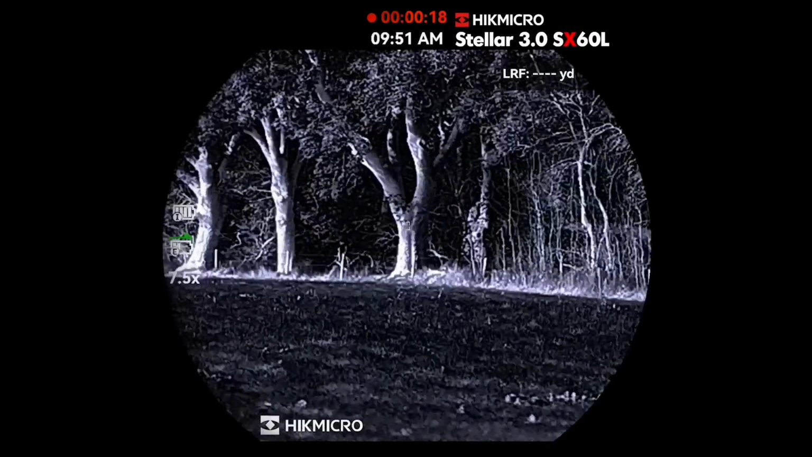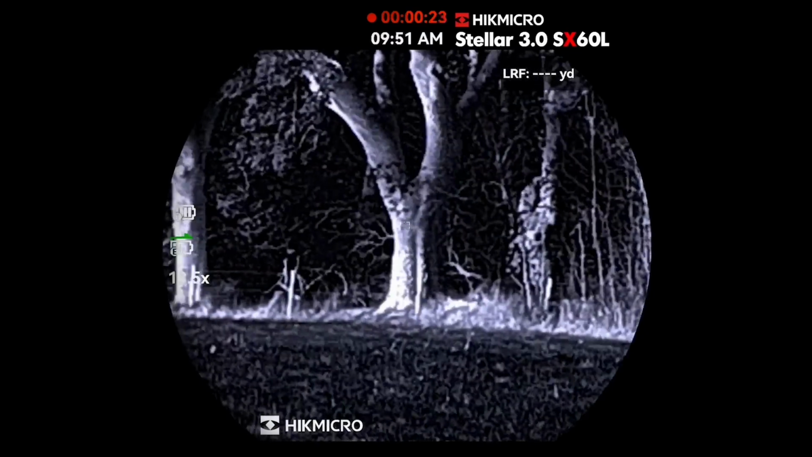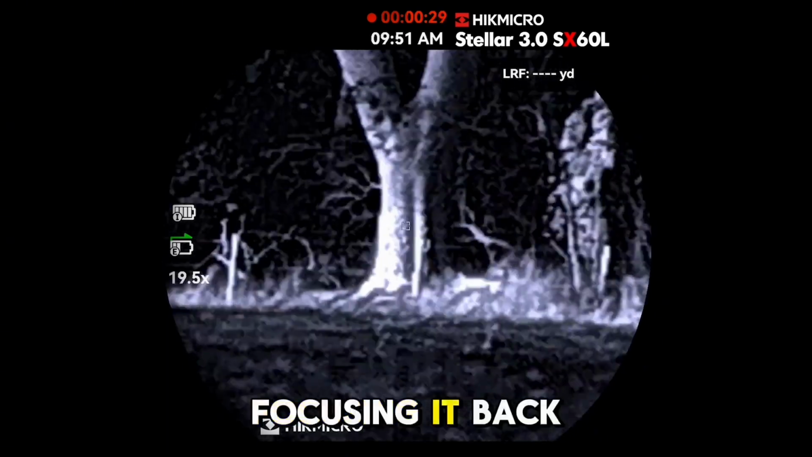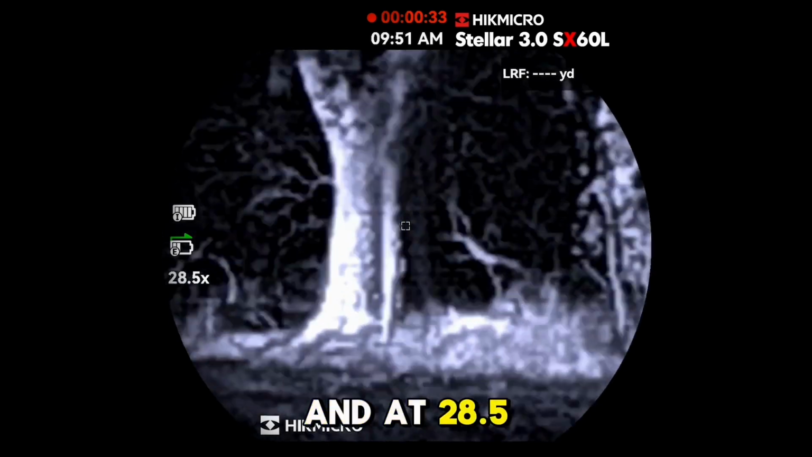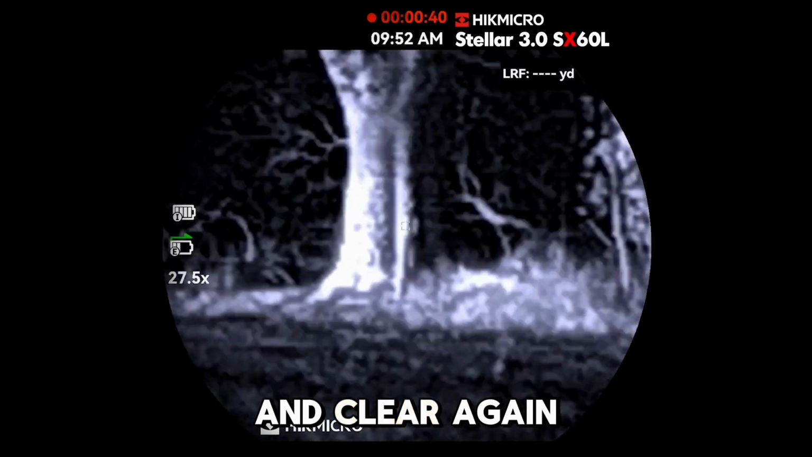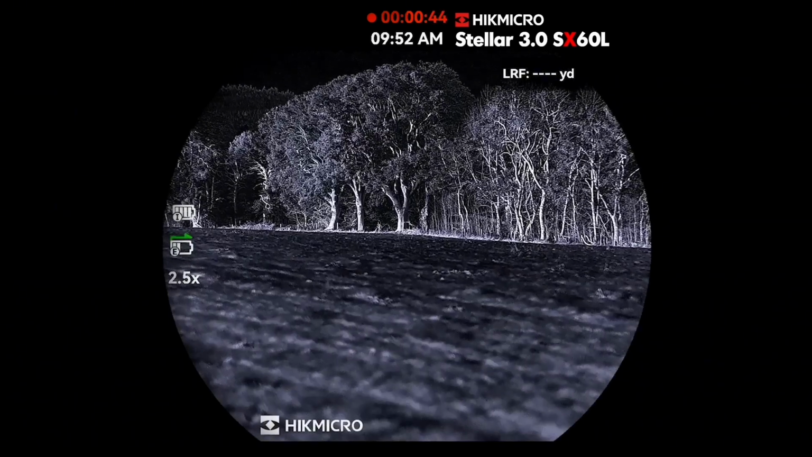7.5, 8.5, still see the wire on the fence post. Focusing it back in a little. And at 28.5 there, max zoom, still see the wire on the fence post, still see all the branches nice and clear. Again, nice and ample to take a shot.